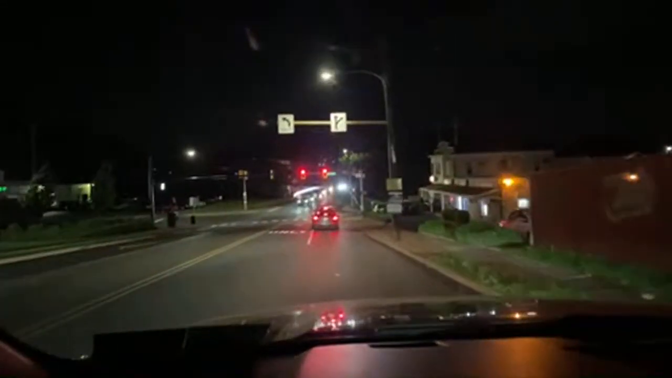There you go. We just came out of the hole that we were in, and now we can pick up. That's why I lost YouTube. I couldn't even pick up anything in Northampton County. We must have been in a dead spot back there.